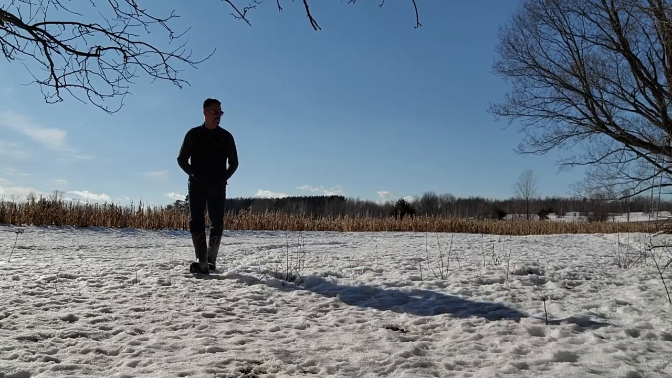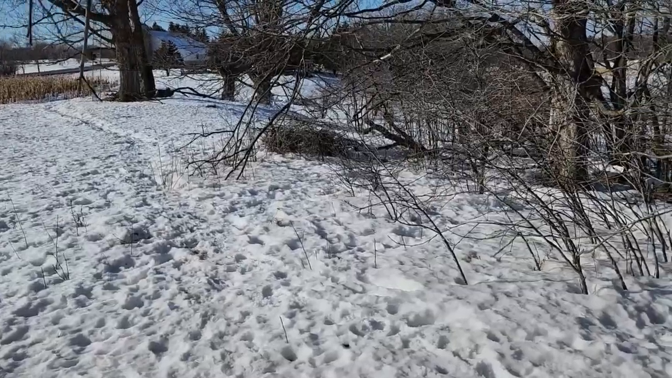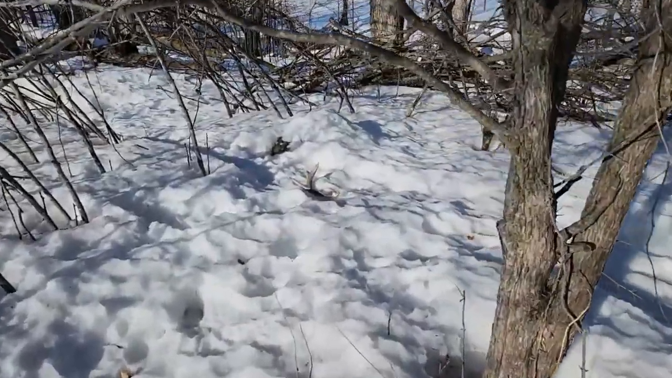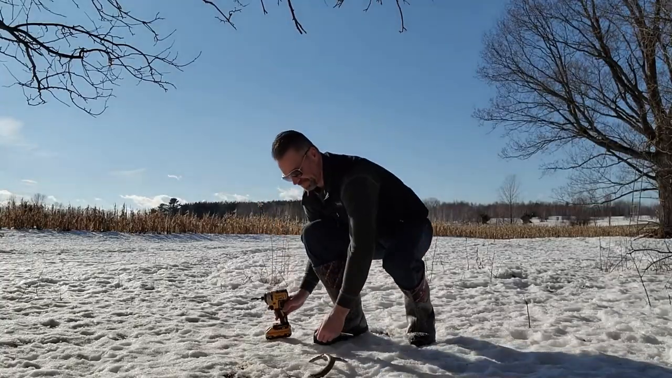I came back a couple days later to just check on the antler and switch out the camera card. And I couldn't see it there, but after a very brief search, I spotted it off to the side. It was only 20 feet away or so, but it had been dragged off by something. And so I figured I might as well anchor it to the ground.